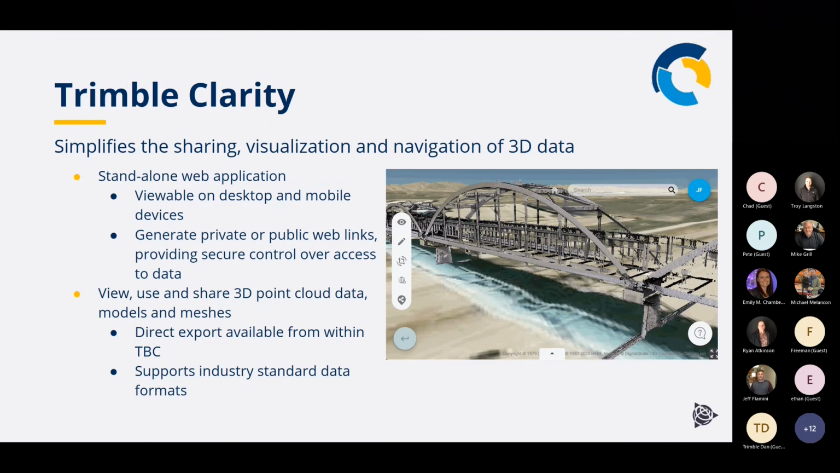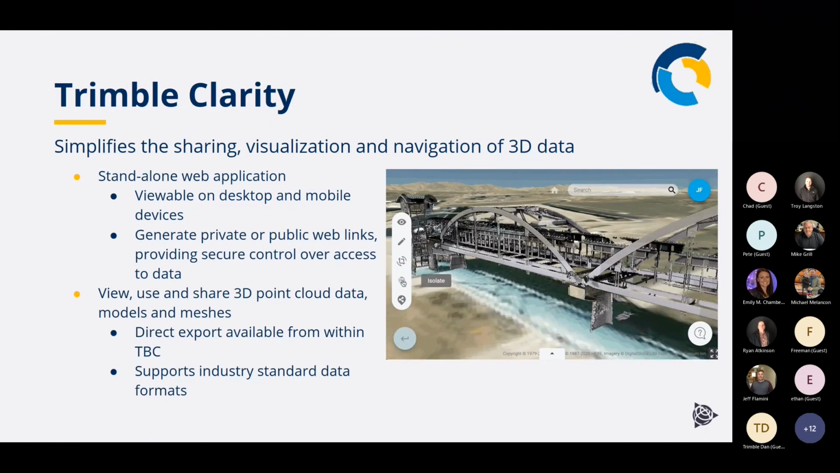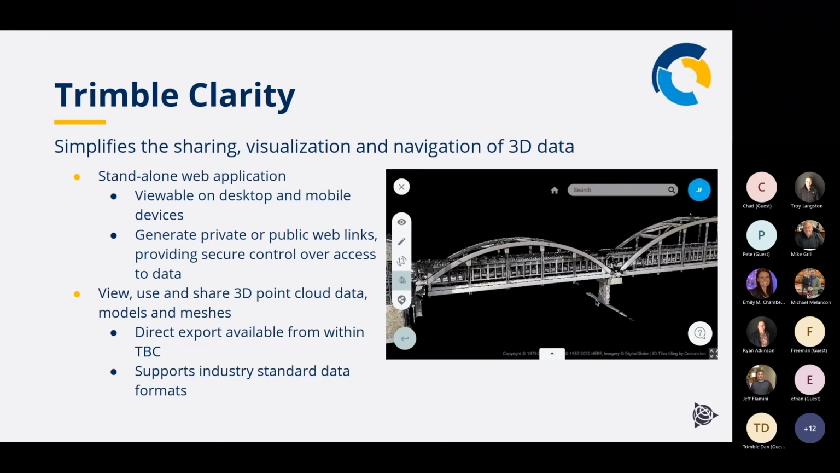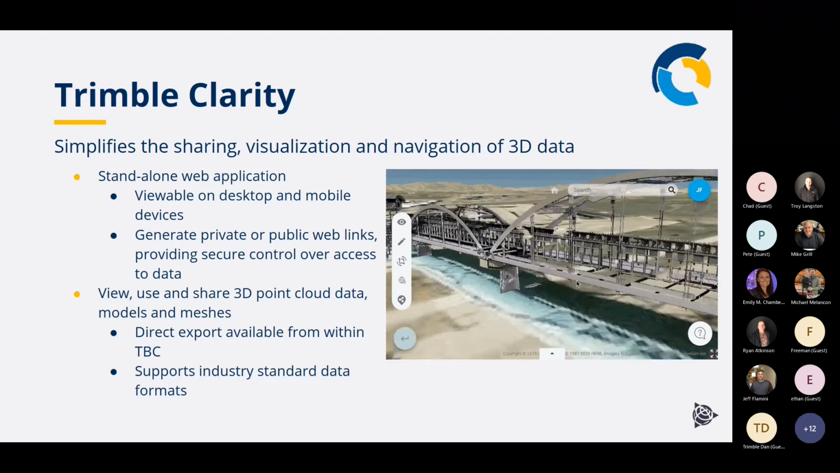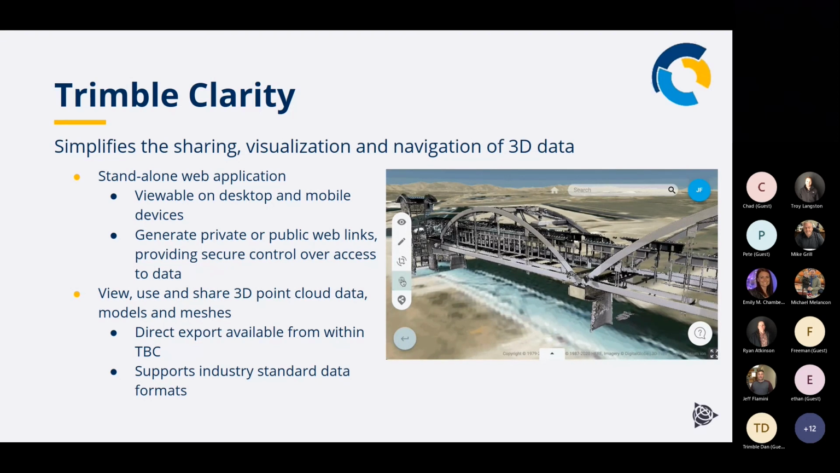And then Trimble Clarity. This is another tool for collaboration and visualizing projects. It's a standalone web application, so you can view it in a web browser, and you can use it to share 3D data.